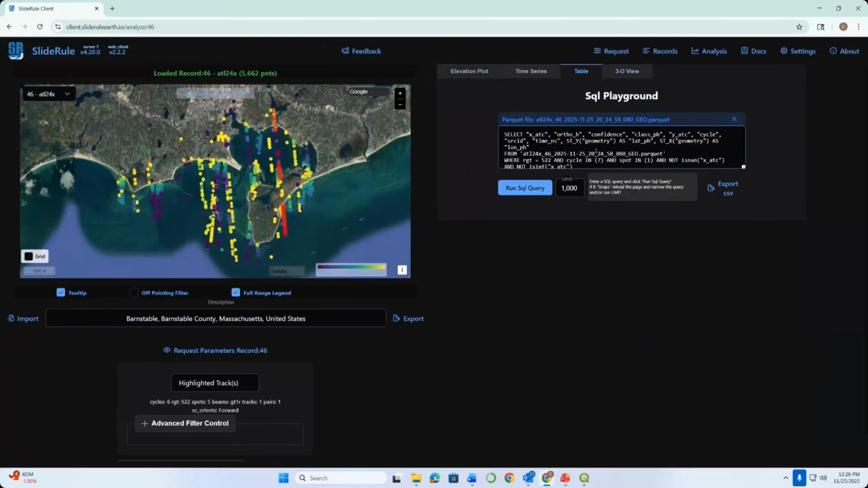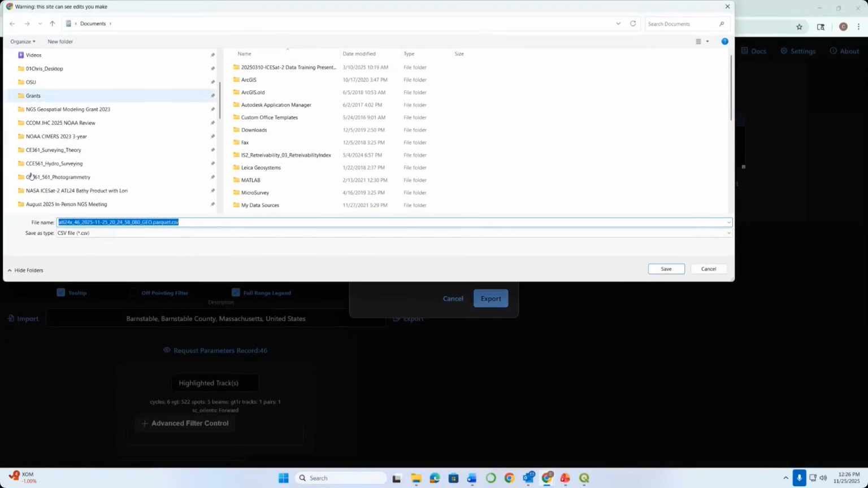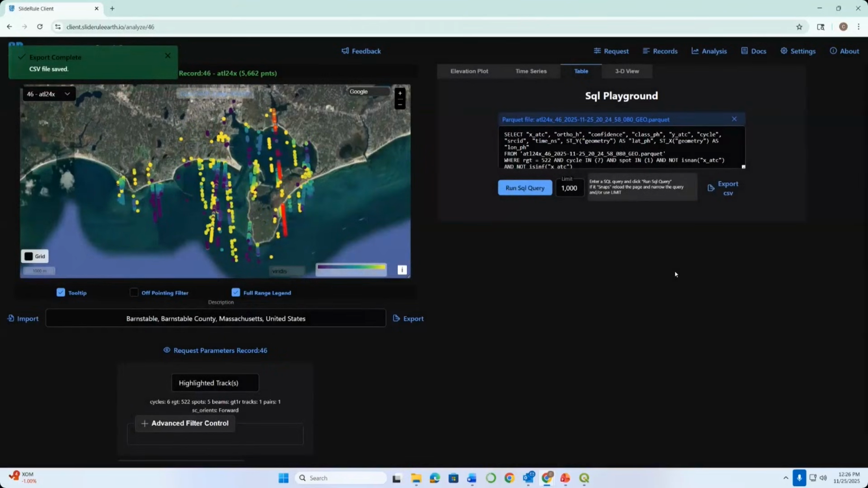However, for the sake of this demo, I'm going to do things in an easier way. I'm just going to go right in the middle of my screen. If you see this button that says export, I'm just going to go ahead and click that. And I'm going to choose an export format, and I want to make that CSV, comma separated values, and say export. And I'm going to put this into the folder that I created for this training. So I created this Hyannis Harbor ATL24 demo folder. I'll make a new subfolder that I will call ATL24, and I will put this CSV file right in that folder.